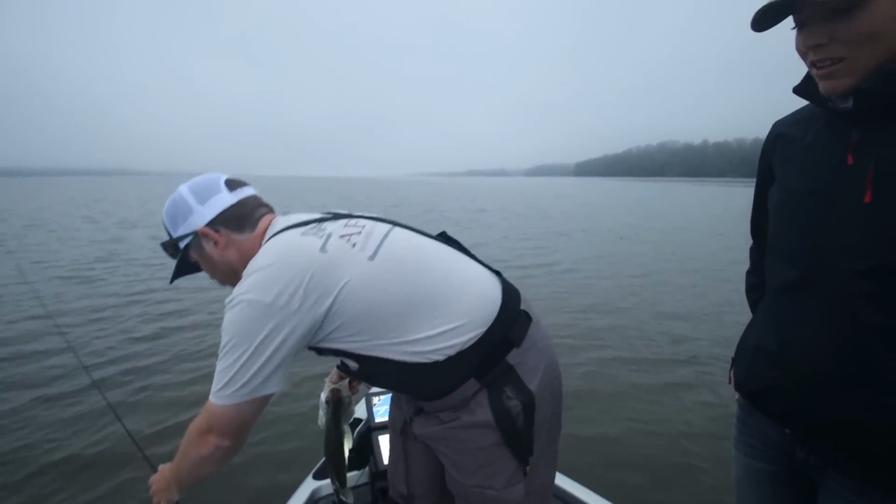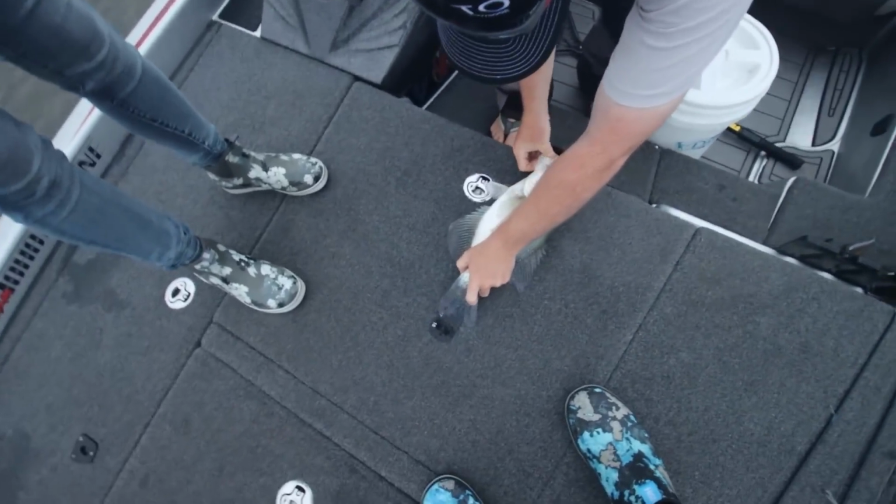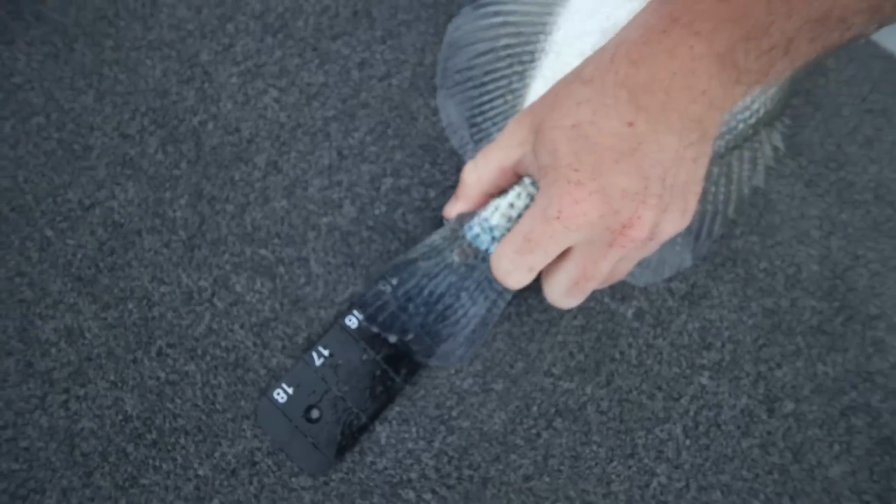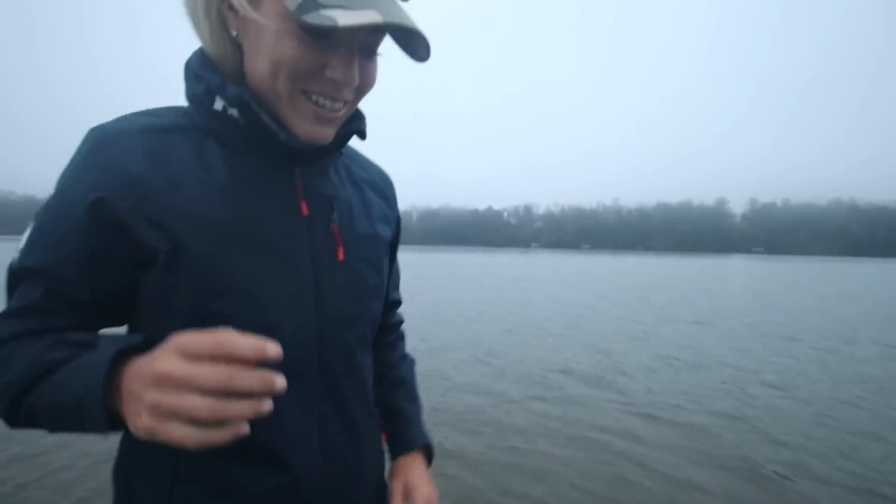So the goal here, anything I would say over 15 inches. Oh my God. We're gonna measure him real quick. Yeah. Oh yeah. That's a stud. That's incredible. All right. We'll put him in there for now and get a good picture. Cool. All right, guys. So that's pretty incredible.